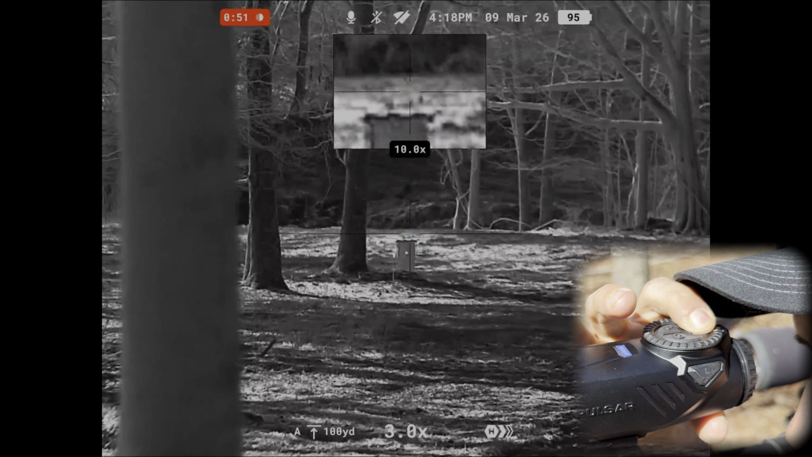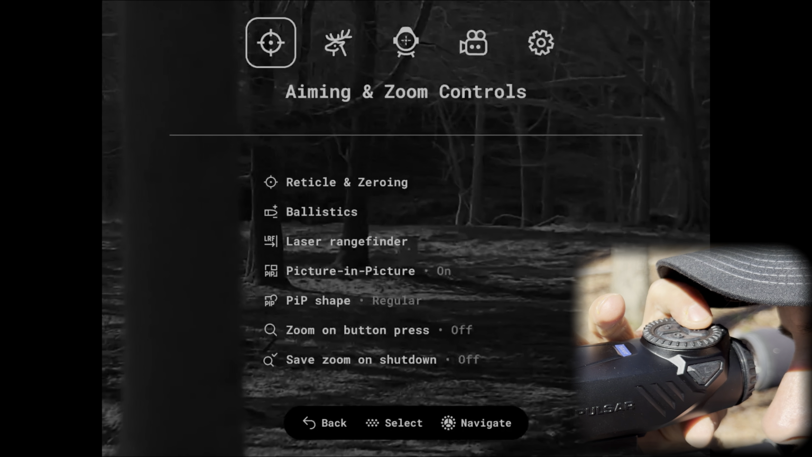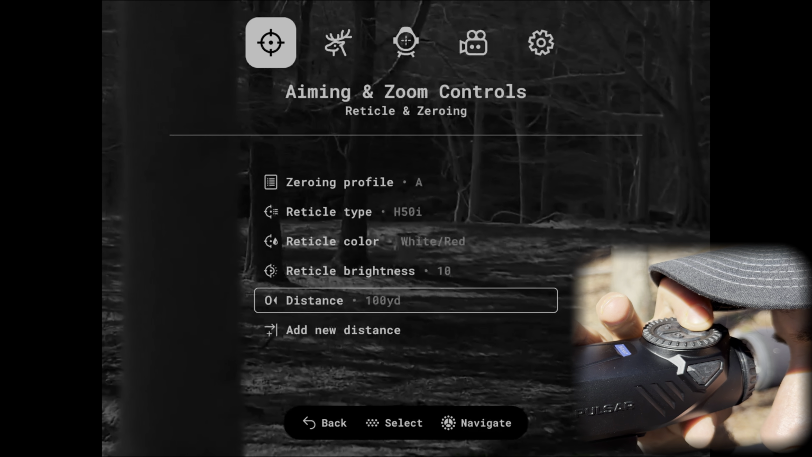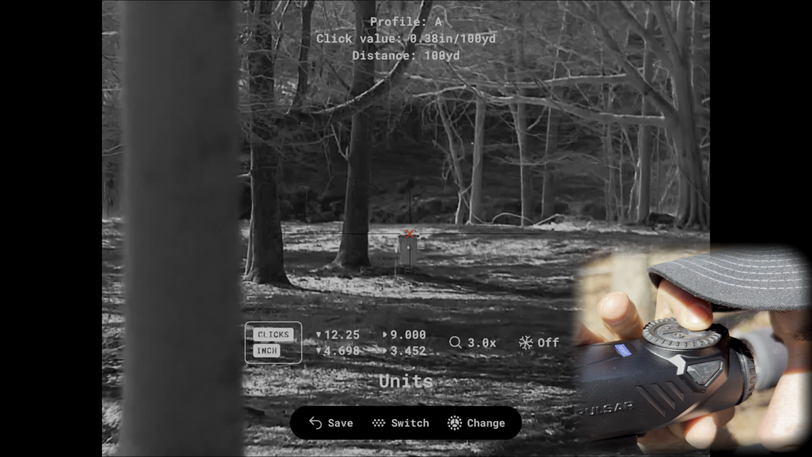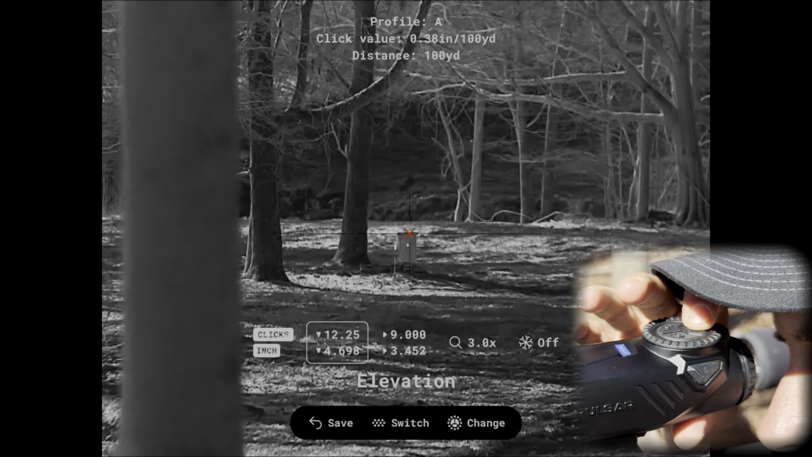Alright, we're going to go right here. We're going to hold down this menu button. Alright, then we're going to click it because we're on our aiming and zoom controls. We're going to click it one more time into reticle and zeroing. We're already on our distance, so we're going to click it again. We're going to click it one more time to go into zeroing. Alright, now you just click it till you get over to where you want to be.